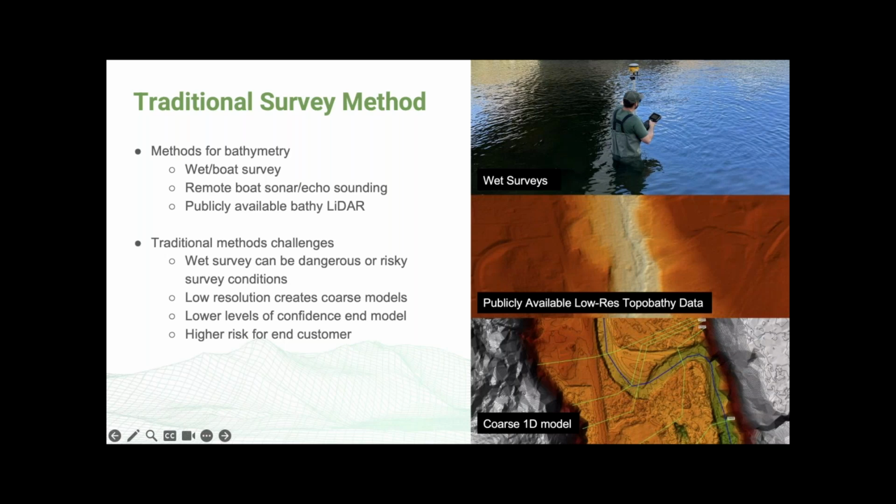The publicly available data sets typically come from fixed wing aircraft and are lower resolution and many times out of date, and also run into similar challenges that Tyler had mentioned before. So ultimately, the traditional survey methods produce lower resolution data and reduce the confidence factors in the actual models that many of these data sets are going into.